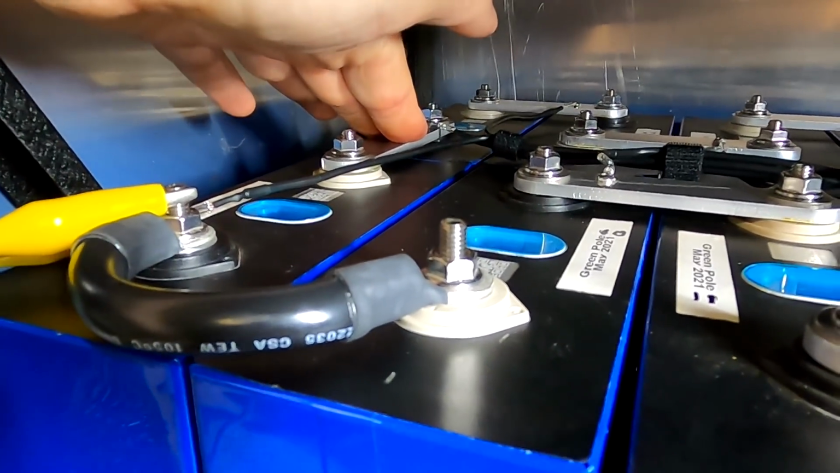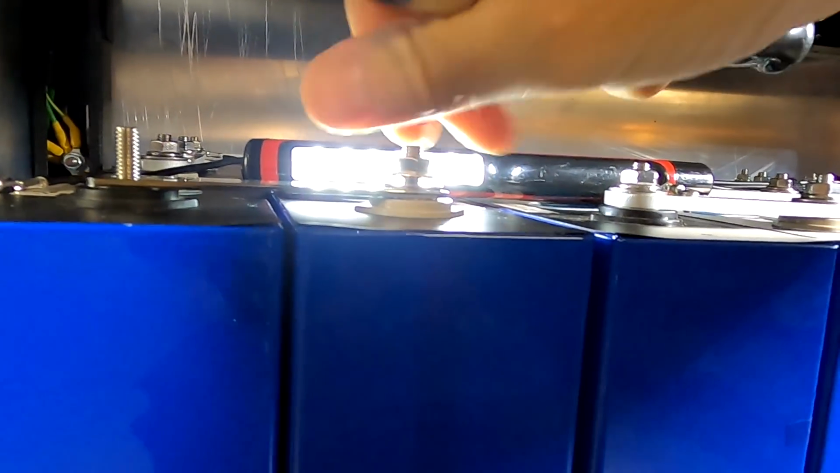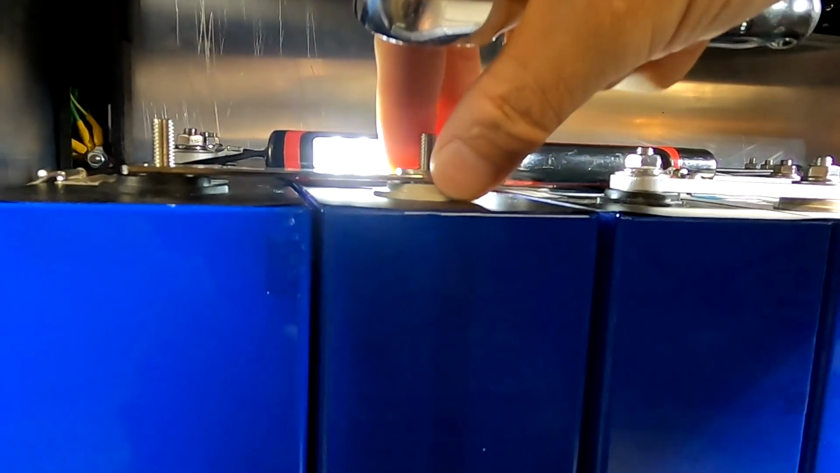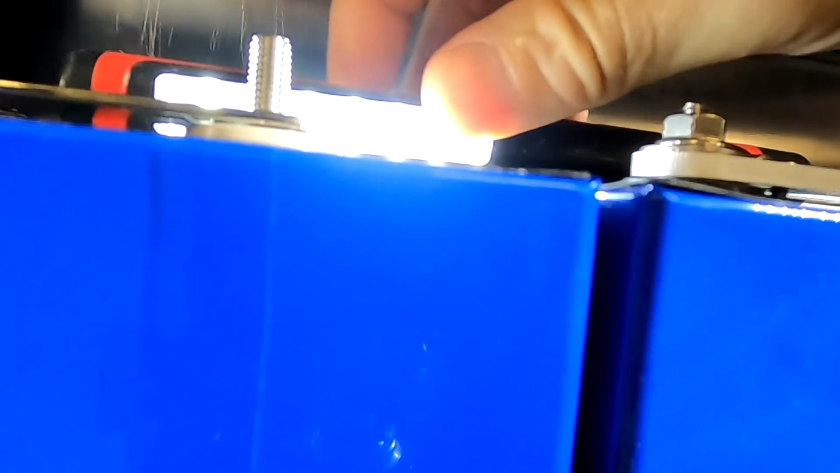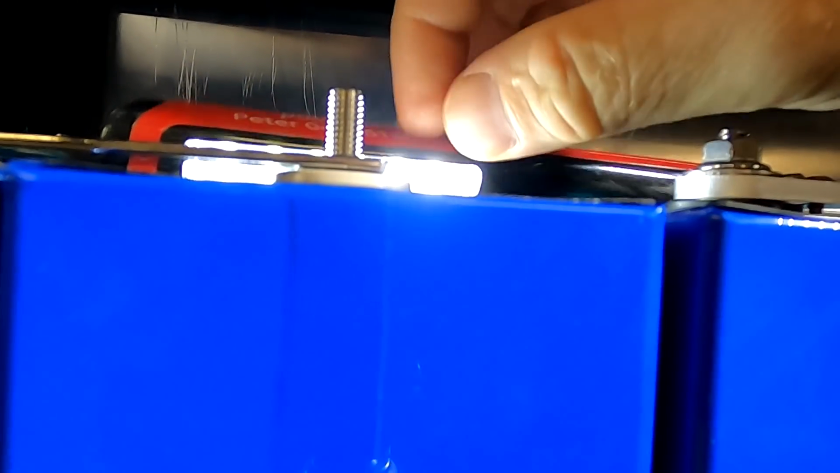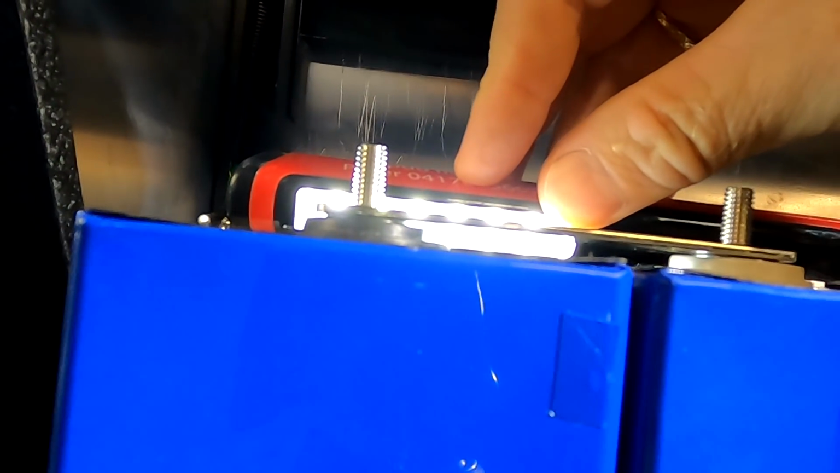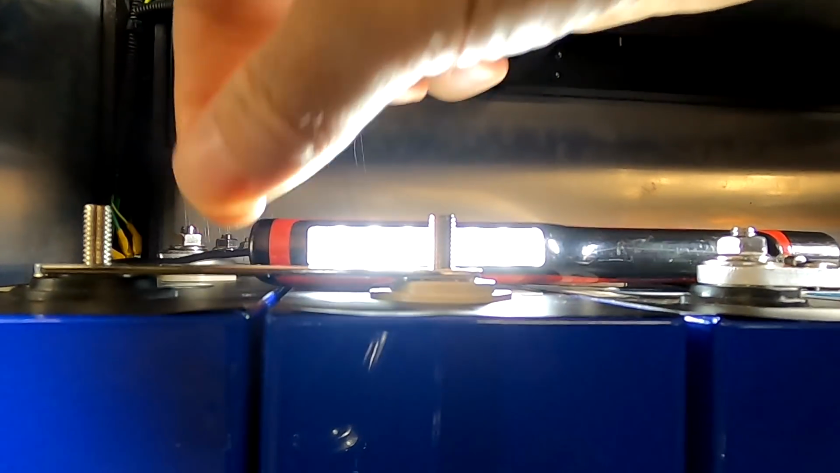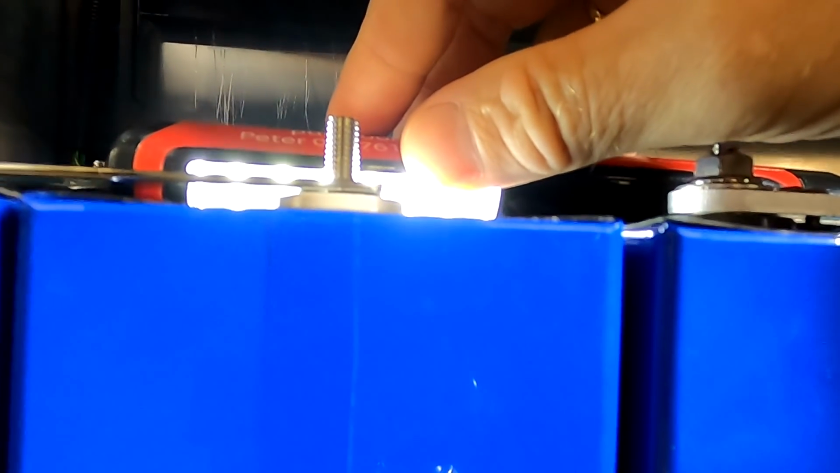I mean, really? Okay, so what I'm trying to do now is find out if these terminals are actually leveled correctly. Because it looks like, if I place this here, I can see between the bus bar and the terminal here, but if I push it down, the gap closes. So there's a tiny gap, not on this side, but only on this side. I've tried to turn the bus bar around and everything, it doesn't make a difference. There's always this little tiny gap.